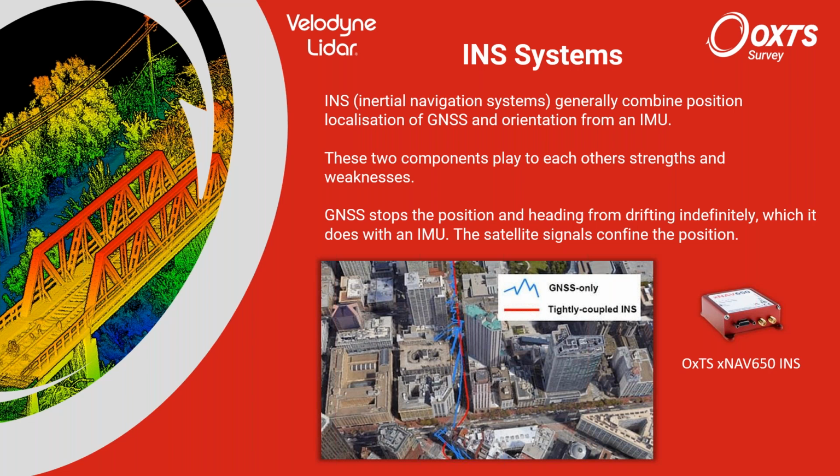So in this diagram at the bottom, you can see how in this terrain you've got your GNSS signals which are being heavily obstructed and distorted by the tall buildings, the reflective buildings, and all sorts going on around it. You can see the huge errors that can occur in GNSS data.